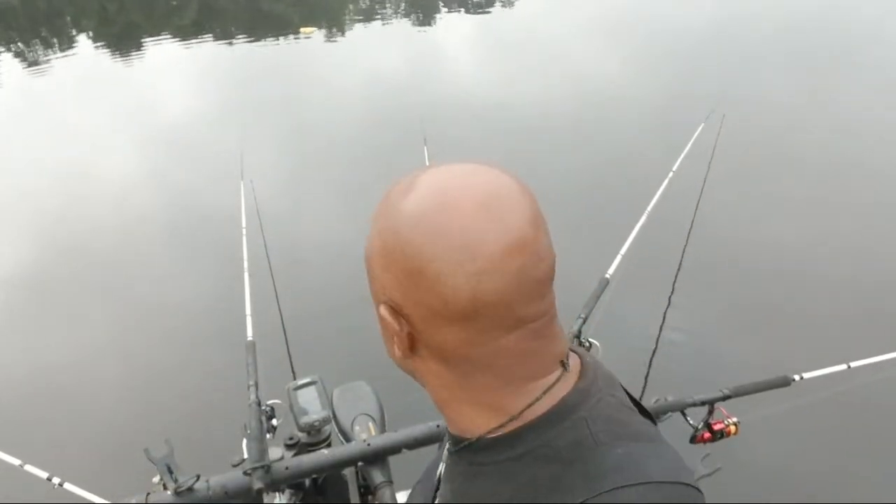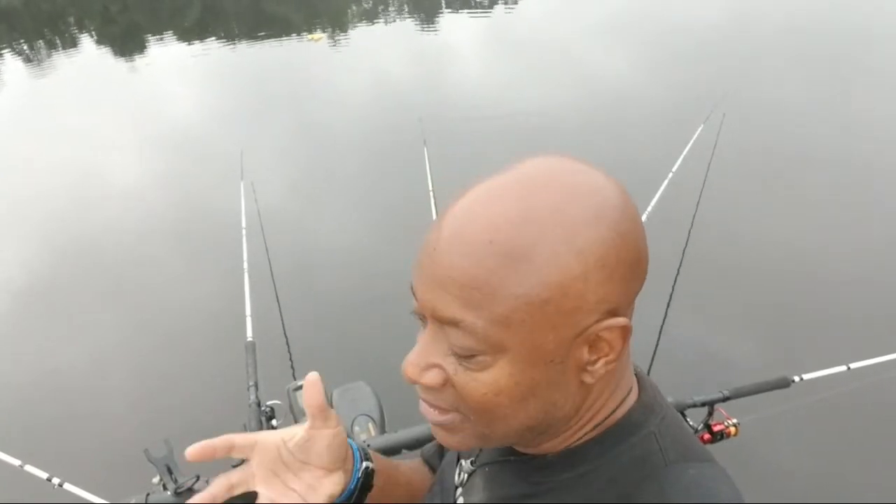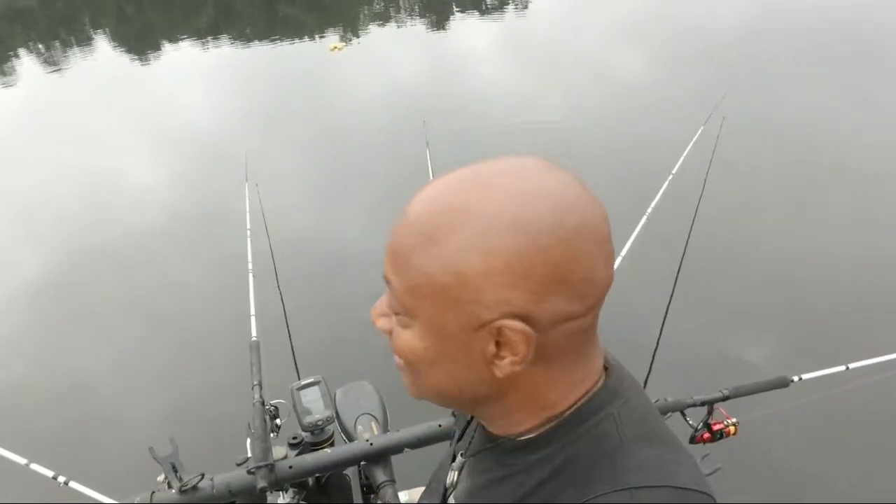It's amazing. Crappie are extremely prolific, so they need to be harvested. I get the lake committee all the time: Cam, stop throwing them fish back. They need to come out of the lake because we got too many fish in here. But I can't take too many of them.